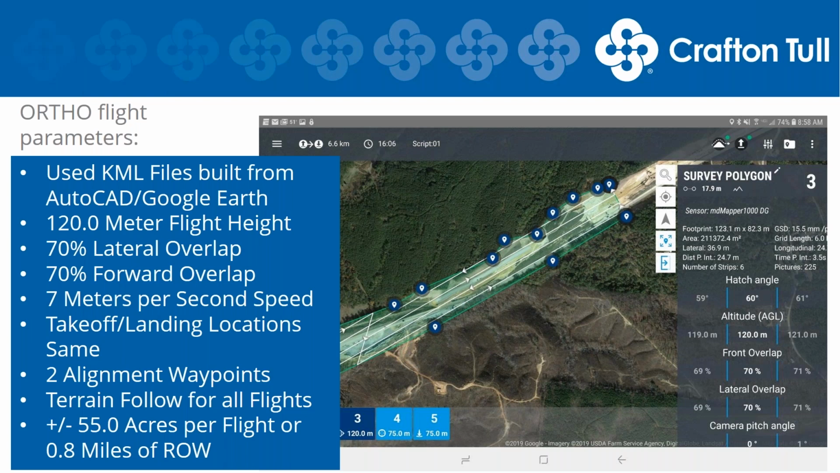Again, we use the same takeoff and landing locations for each one of these flight blocks, but these actually differed from the Lidar flights due to the length of the ortho blocks. We would scout these takeoff and landings probably 2 or 3 flights in advance, so we kind of knew where we were going. Same workflow with the alignment waypoints, one before, one after. Again, ensuring that we have proper GPS orientation with our trajectory.